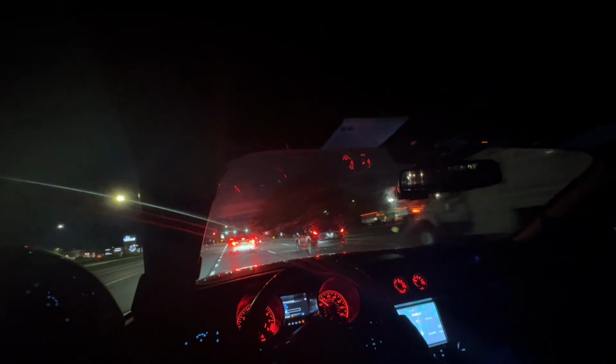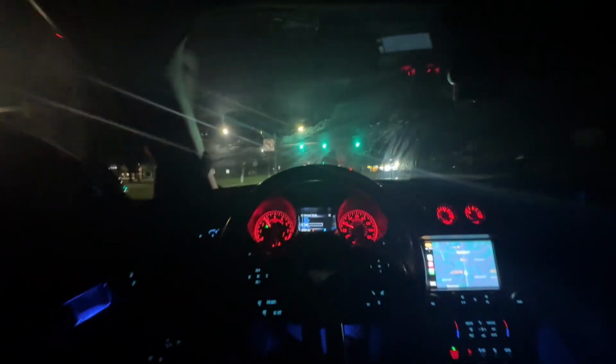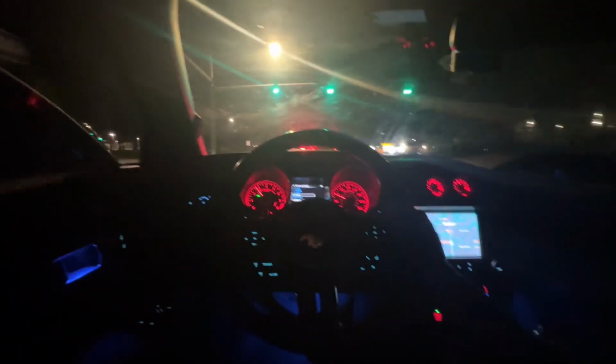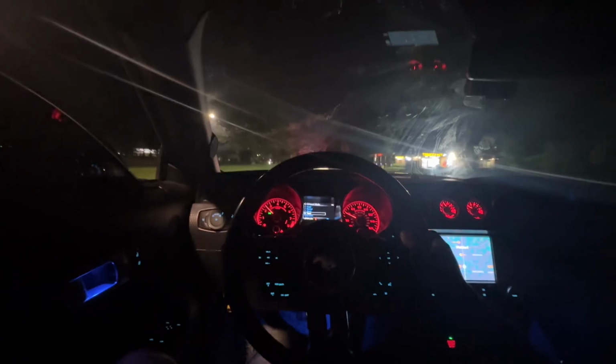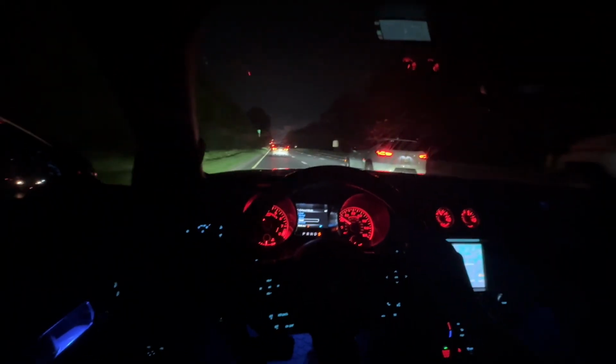Oh my God. Is this open throttle what I'm doing? Can we get a pop? Oh, we getting, bro. I feel it, bro. I don't know if y'all can hear it, but it's just popping in the exhaust system, bro. I feel it in my ass.